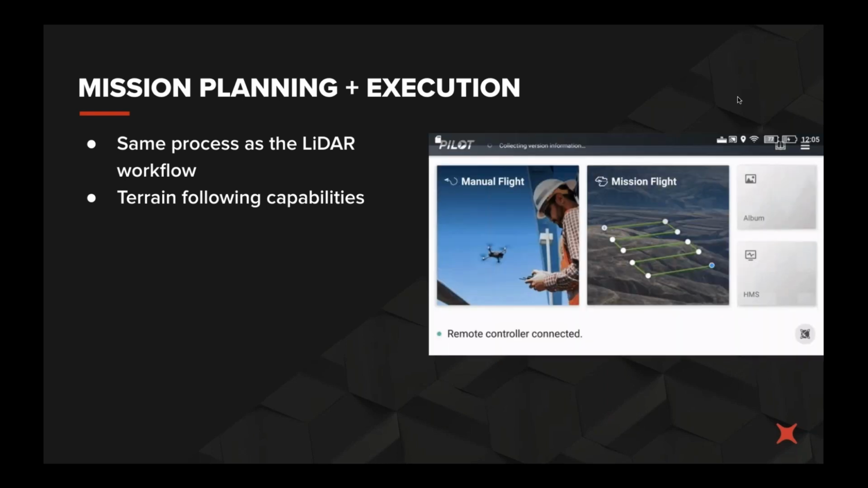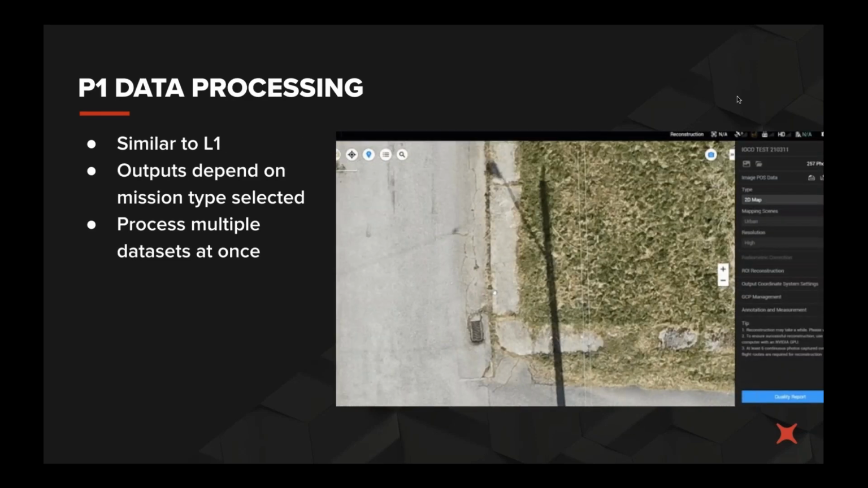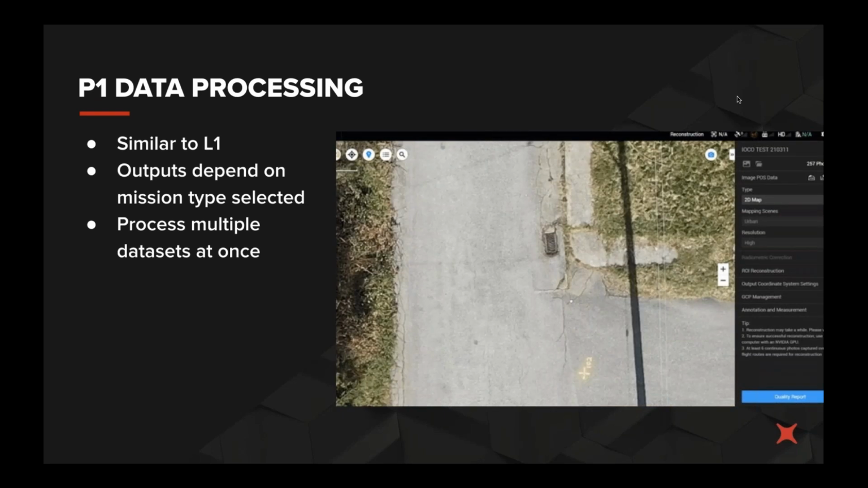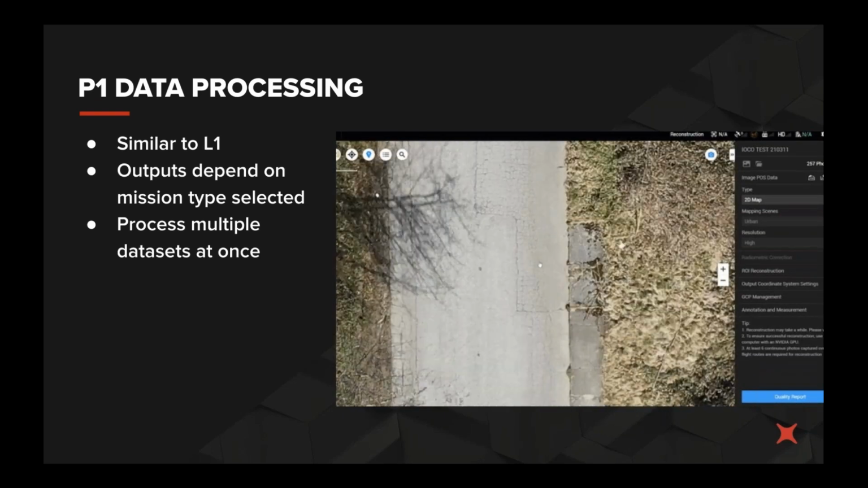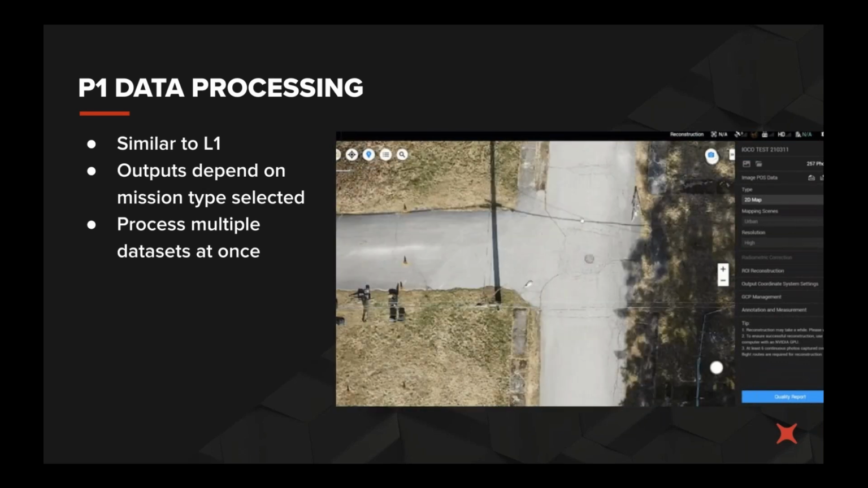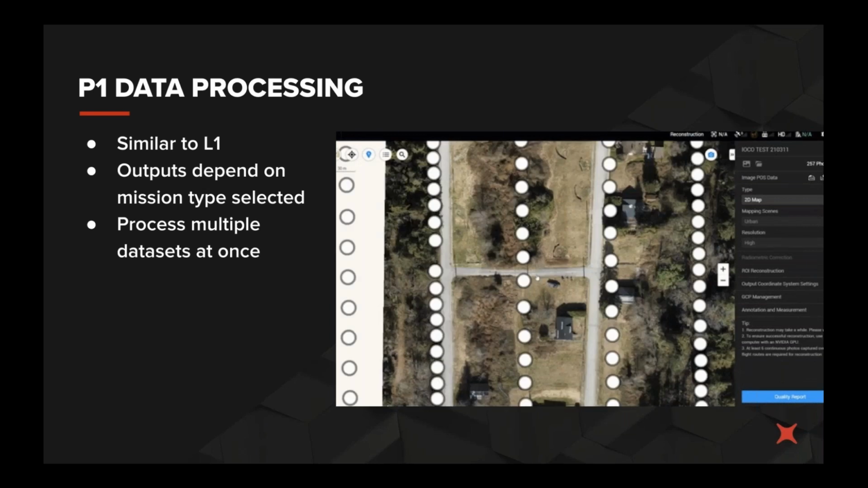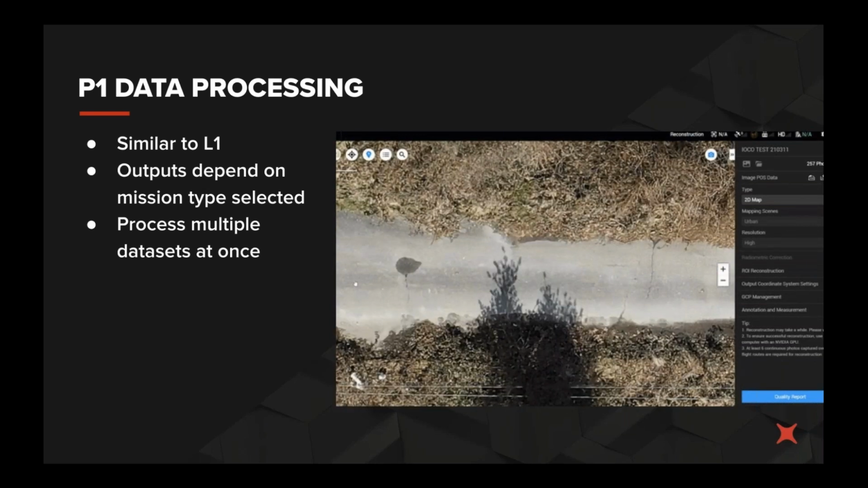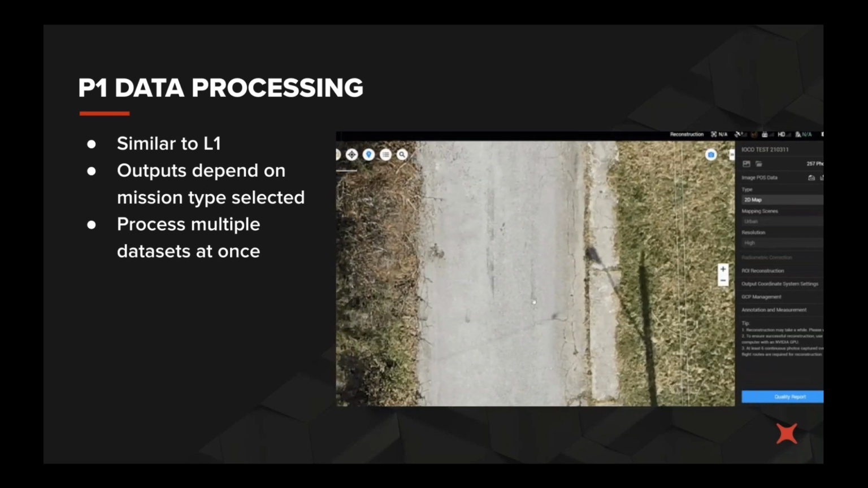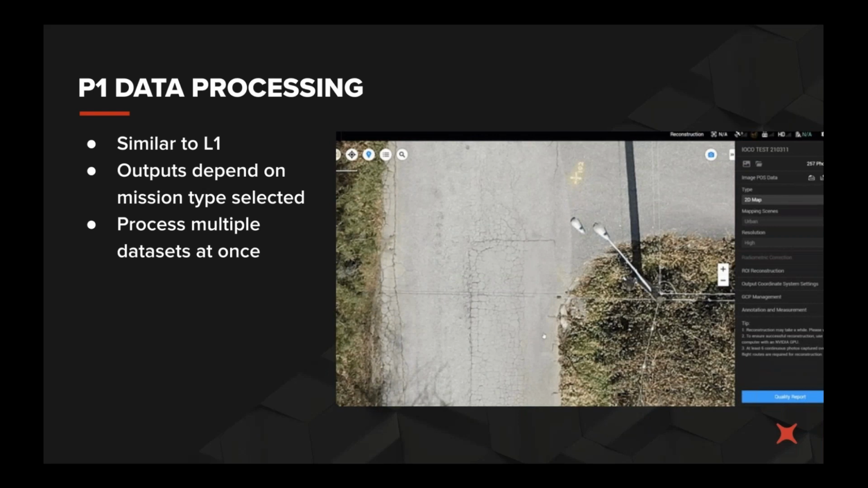So in terms of the data processing side of things, we're only going to talk about the DJI Terra workflow here. You can obviously run the photos from the P1 and the M300 through third-party software, but DJI Terra does come free with the P1, and I think you get the Pro version for a few months, as Russell mentioned earlier.